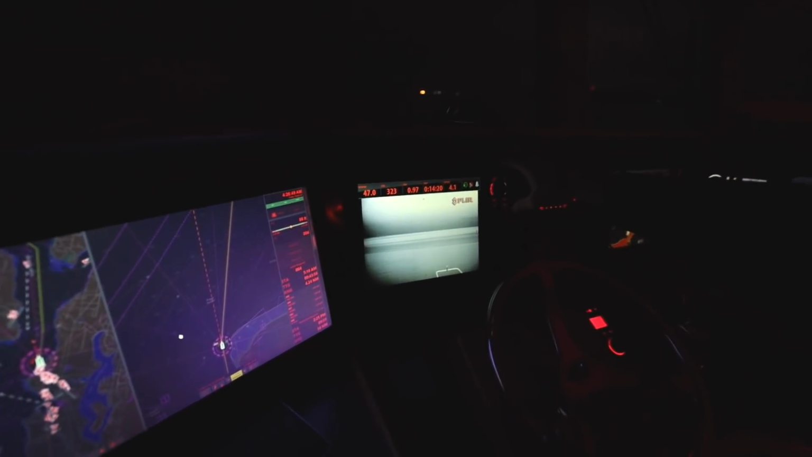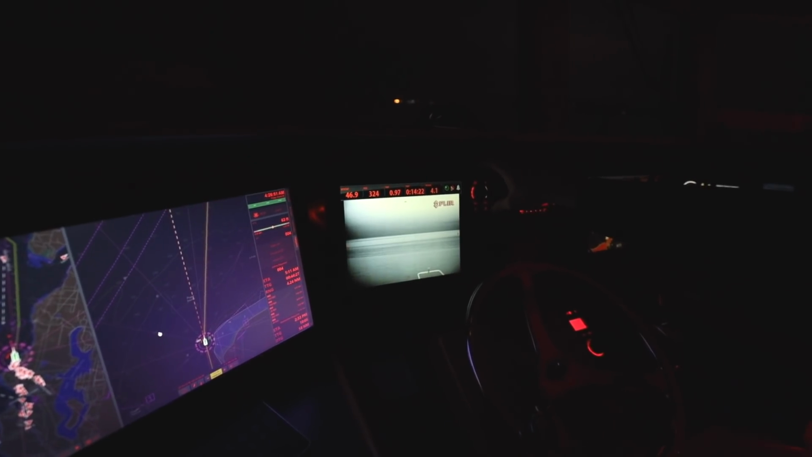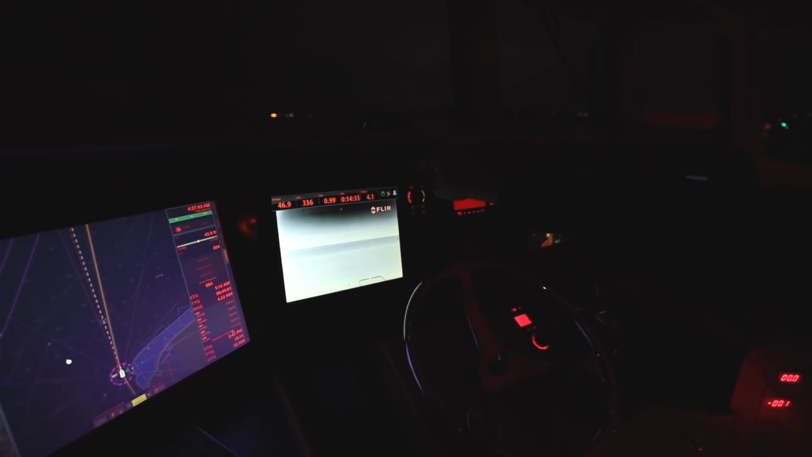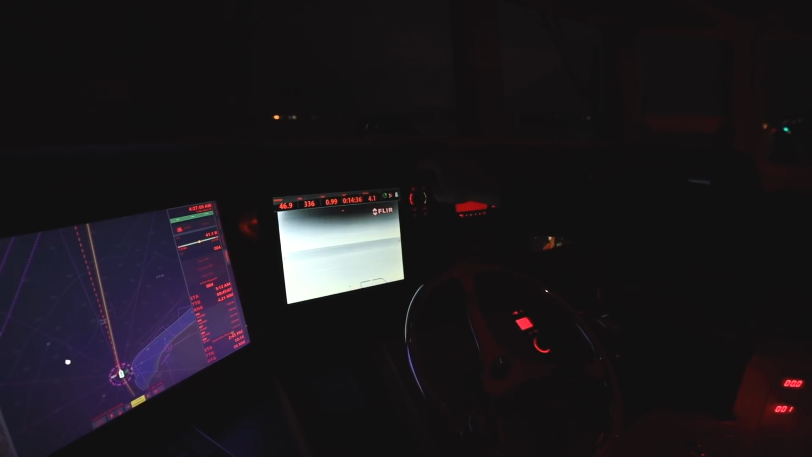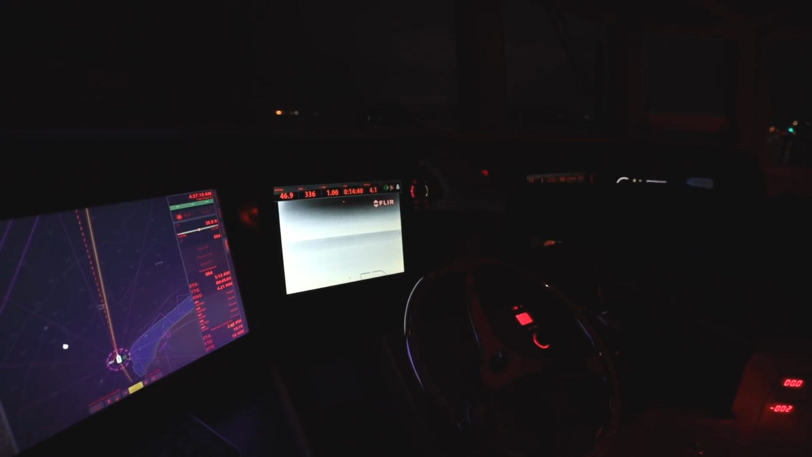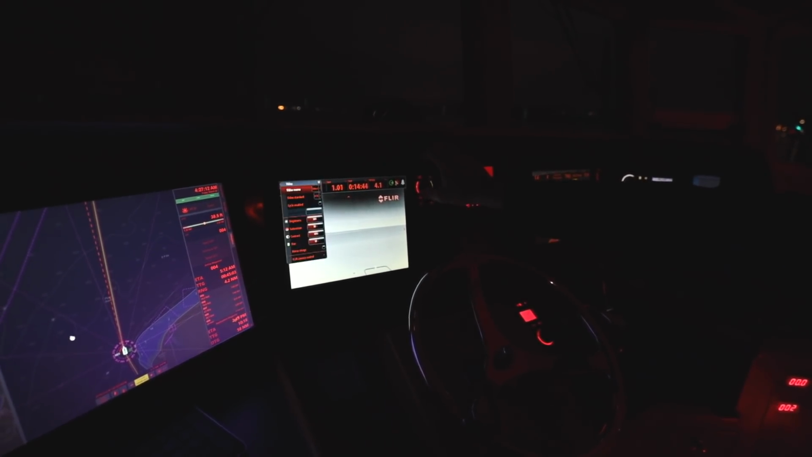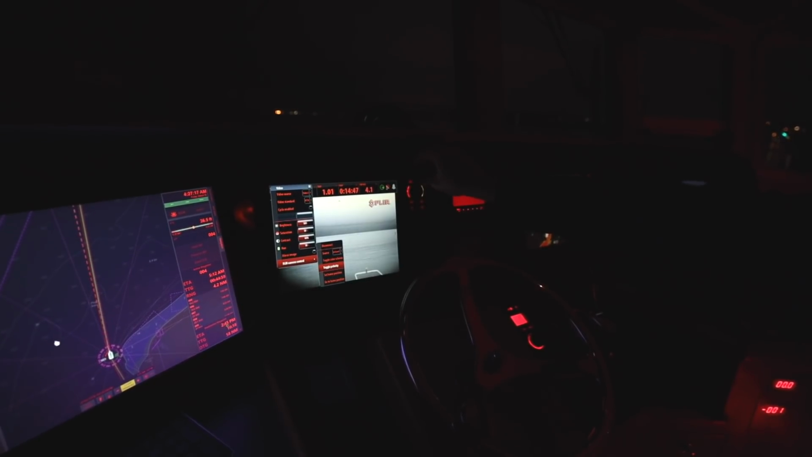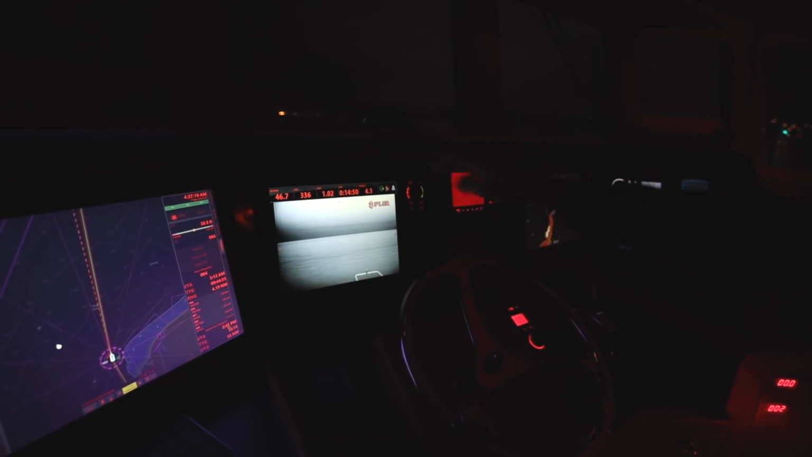There's a fair amount of different display modes. Right now, anything that's warmer is darker in the image. You can toggle it so anything that's cold would be whiter in the image. I don't know, we'll have to see which one makes objects stand out more, but this one looks maybe more realistic, grayscale to what it would be.